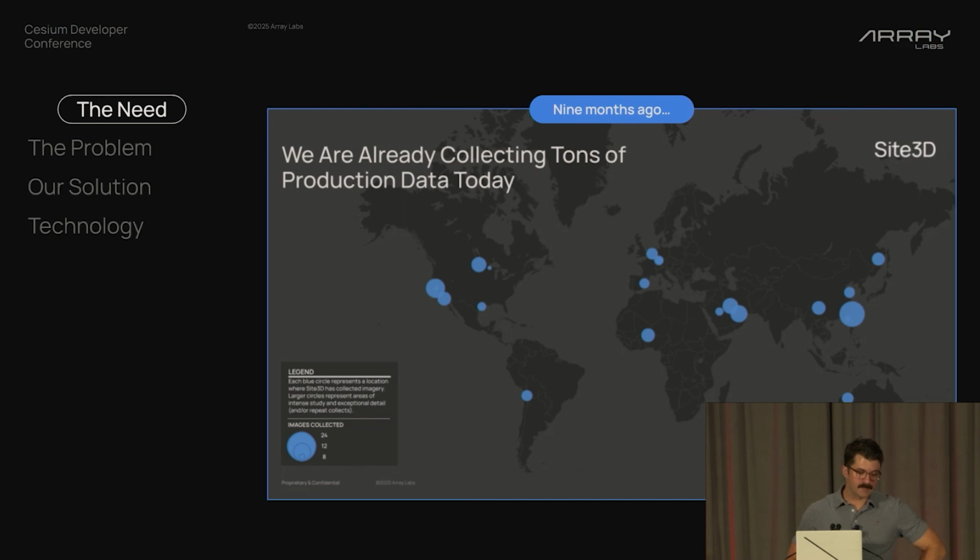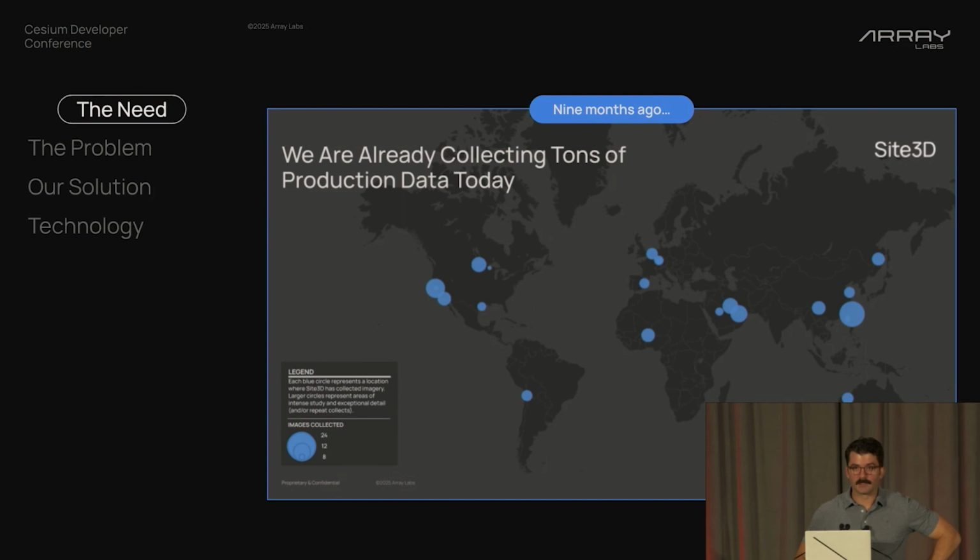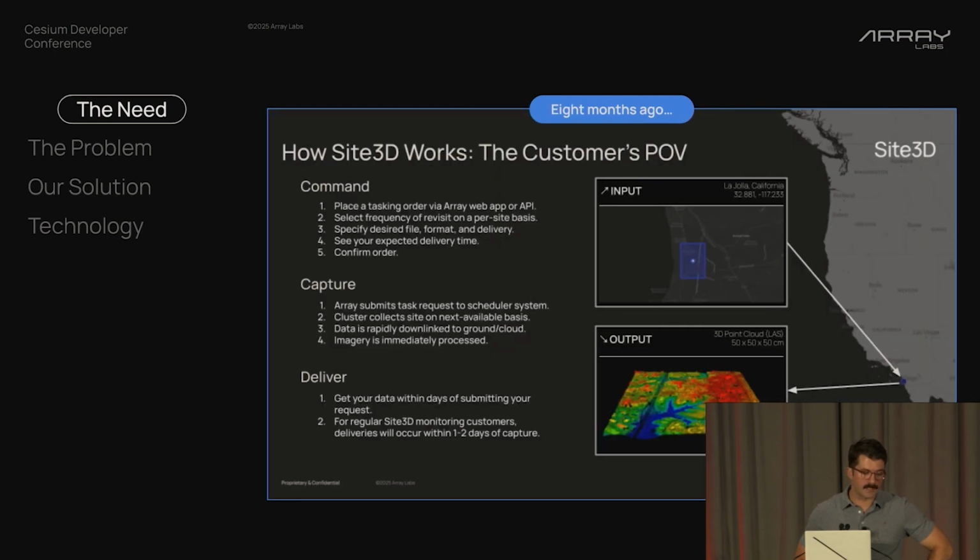So this is a dated snapshot. That's intentional, since I don't really want to indicate where all we've been collecting data as part of the Site3D program. But it's 6 continents, it's terabytes of data at this point of raw imagery that we've collected and processed into 3D. This gives an early look at how we wanted the workflow to develop.